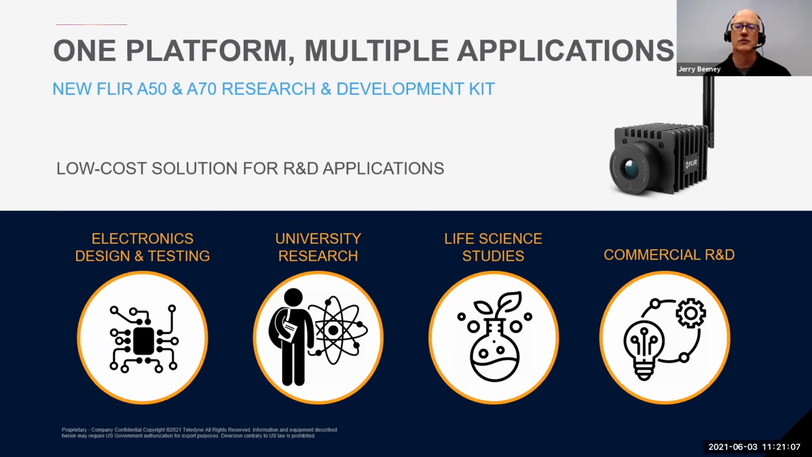They're also perfect systems for university research programs and life science studies, where there's a need for more flexible systems that provide quality thermal data, and that's super important. And with unique features and ease of use, these kits can be deployed in multiple situations within commercial research and development, where accurate non-contact temperature measurements are needed to support any critical design decisions that you may have.